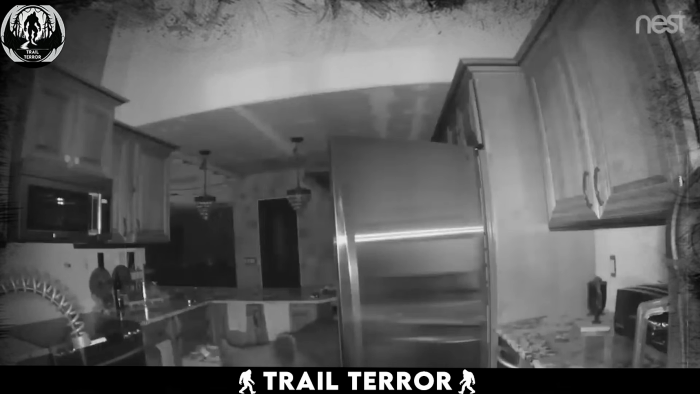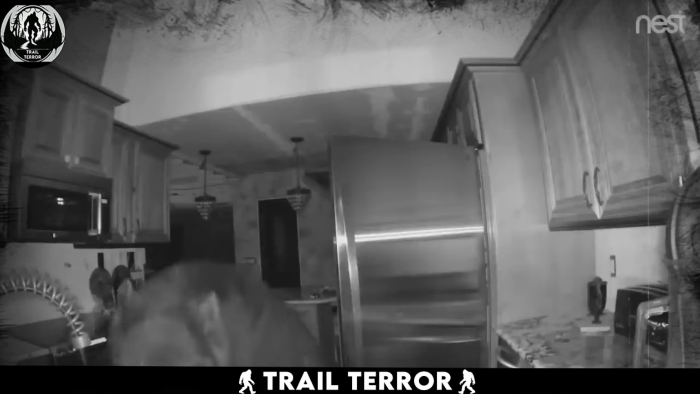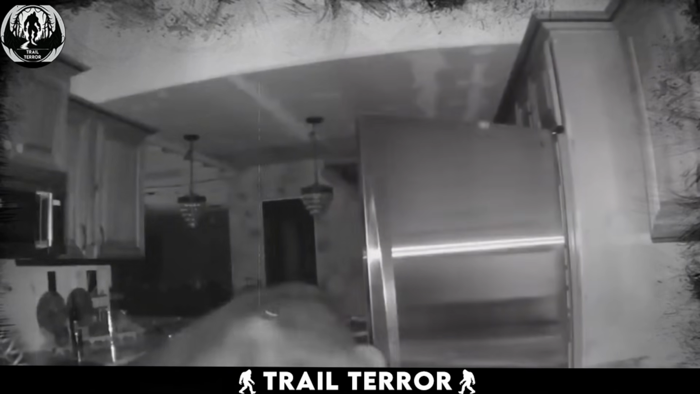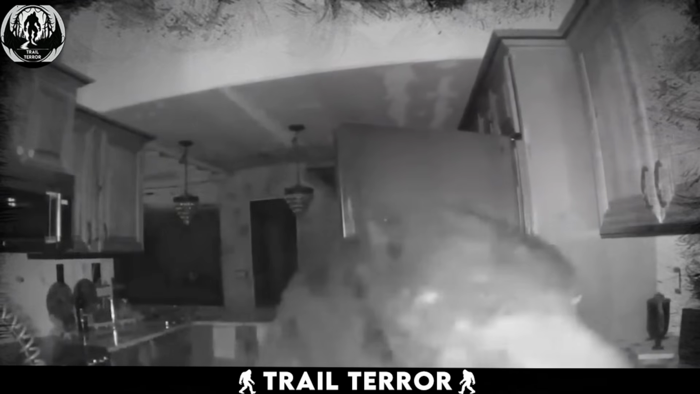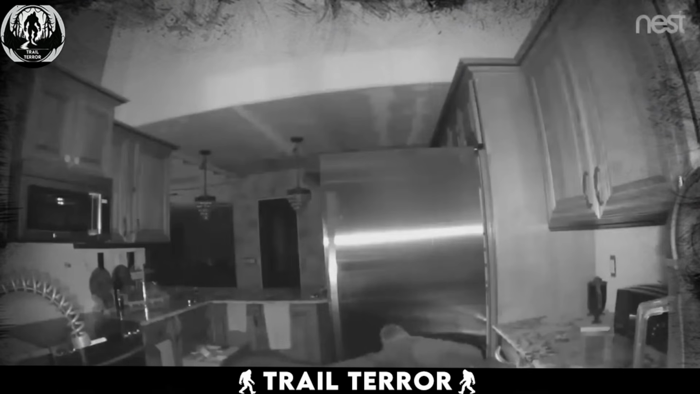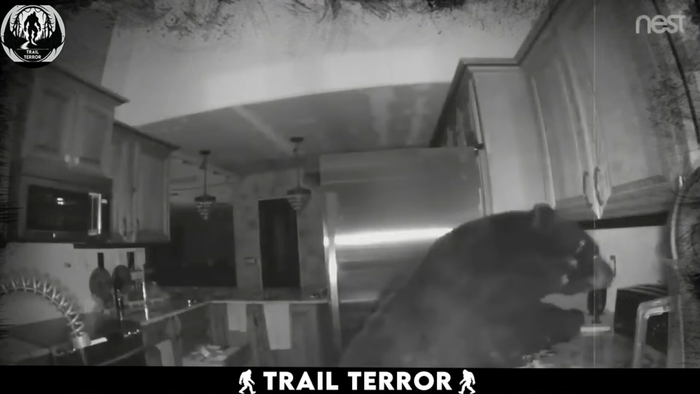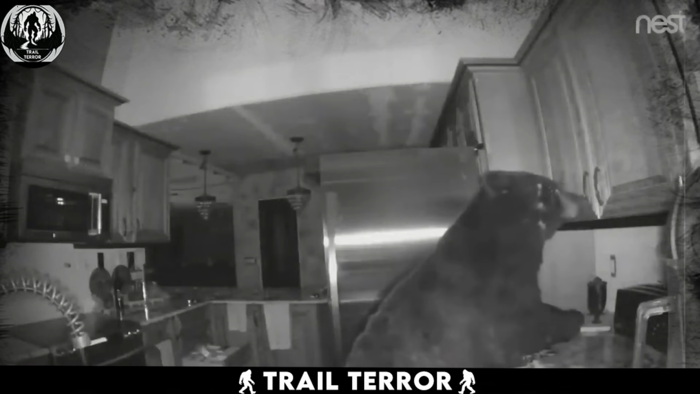It then proceeds to search the drawers and cabinets, continuing its quest for food. This footage of a bear exploring a kitchen is both fascinating and unnerving. The ease with which the bear navigates the human space, searching for food, is a stark reminder of the adaptability and intelligence of wildlife. I would be terrified to wake up with a bear inside my kitchen during the night.